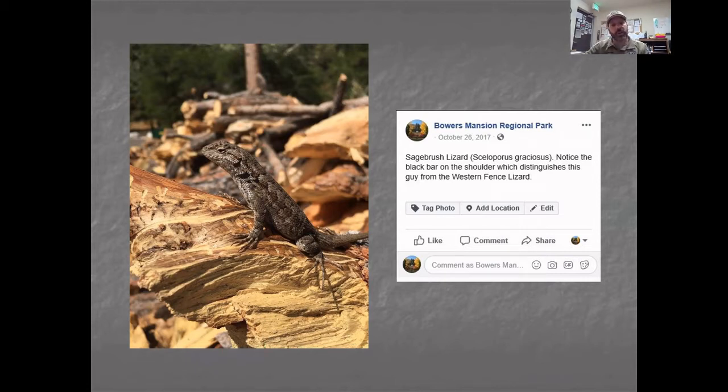And all of the photos that are in these albums are actually taken within the park. So even though we have a bunch more species that are highlighted, I don't want to add them to the album until we actually get a photo in the park. It's just kind of a weird thing that I'm doing.